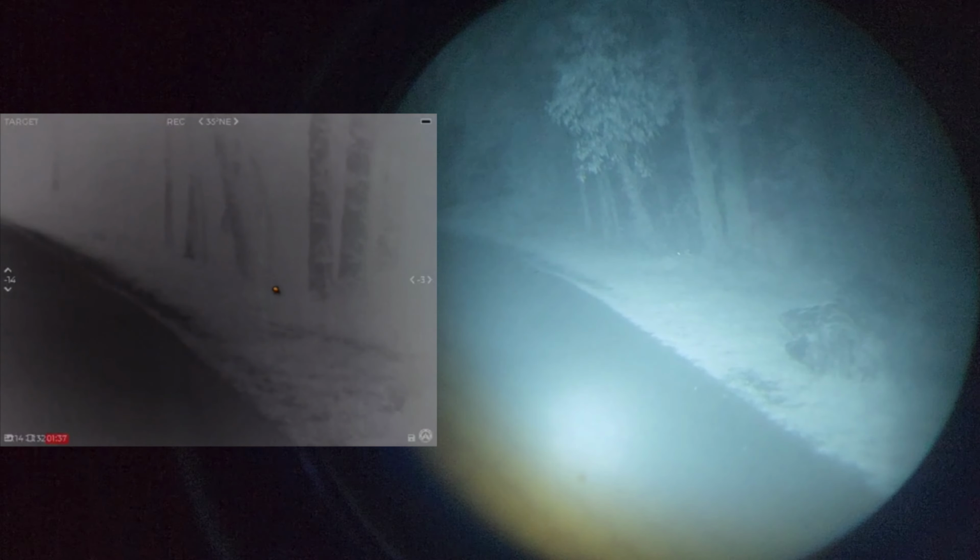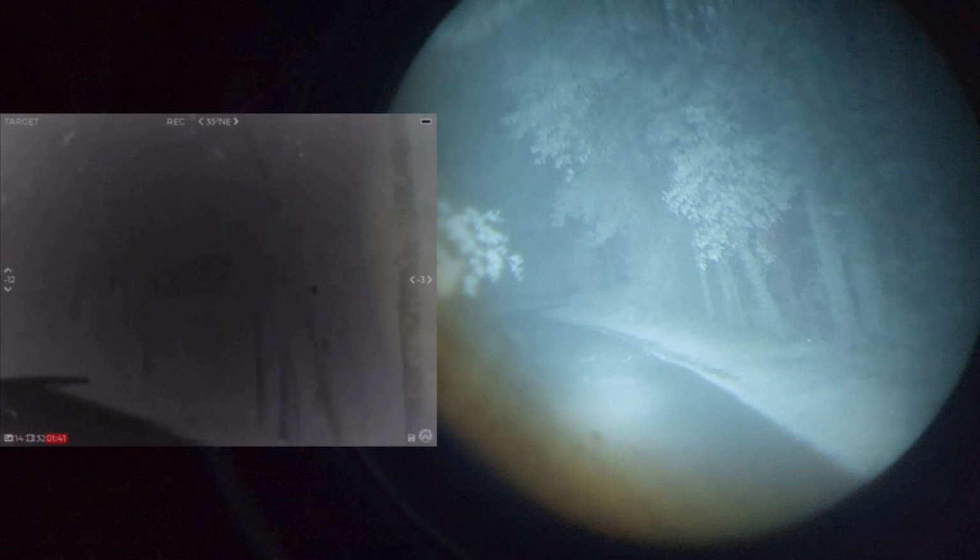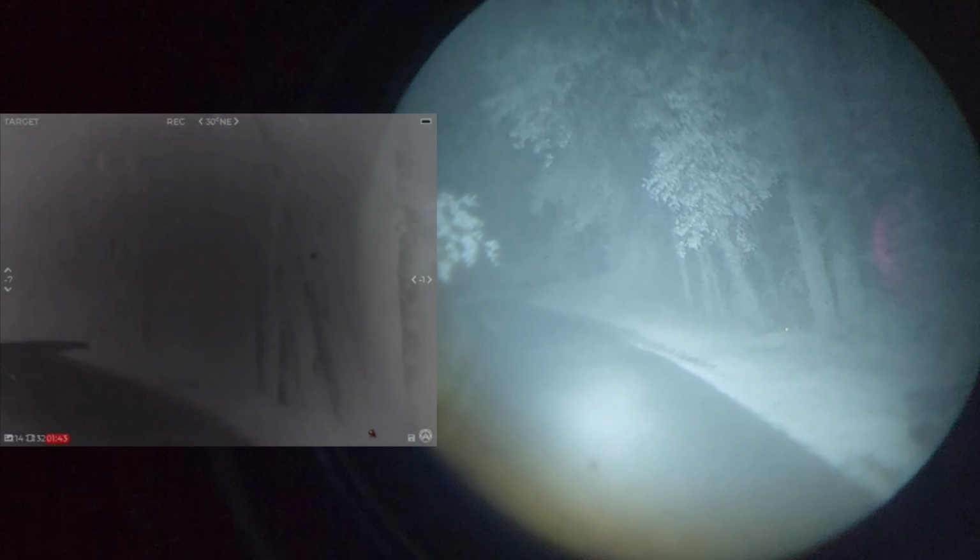Now the flashlight that I have also has an infrared setting, so let's go ahead and turn that on and see what kind of effect it has. And even with the infrared light on, you can't really see the bird, which, to be honest, I didn't see until I was finished editing the video too. But you can see the rabbit's eye reflecting back at you.